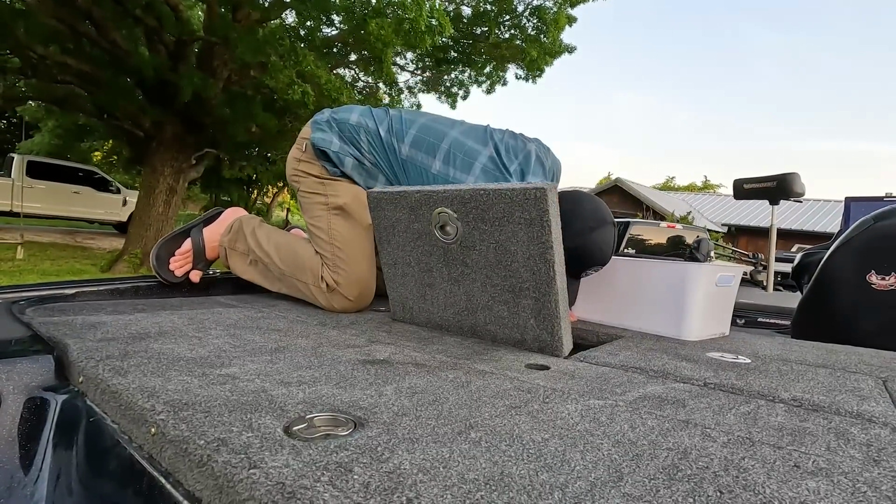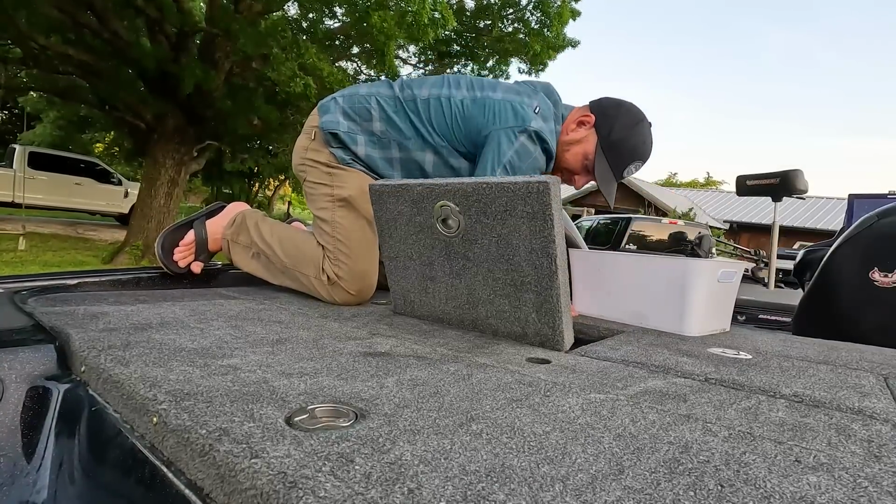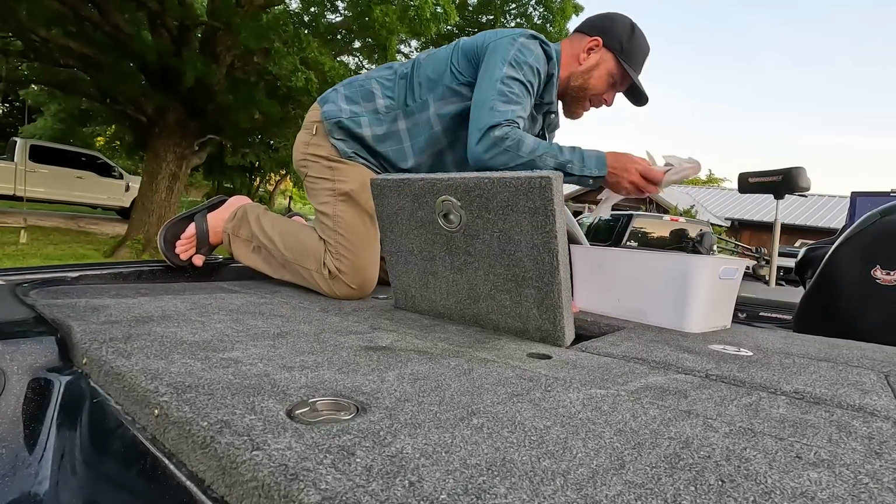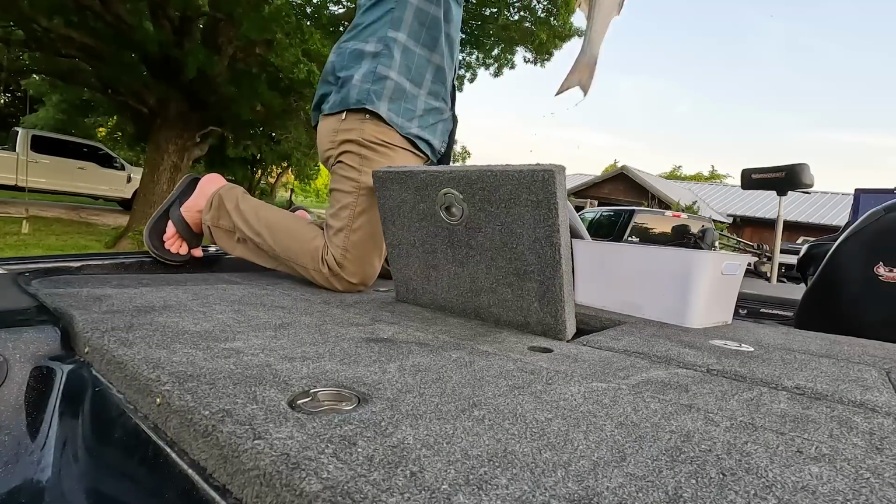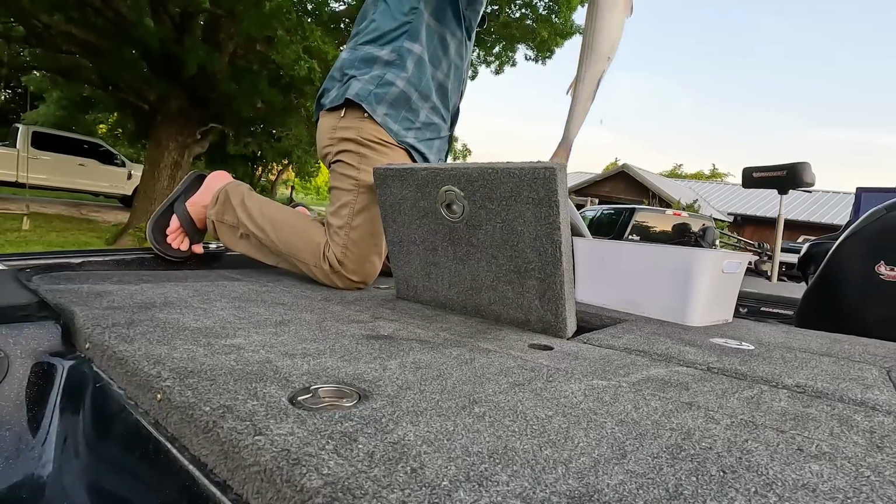White bass. Hey, it's pretty decent on top water, huh? There are a bunch of these.